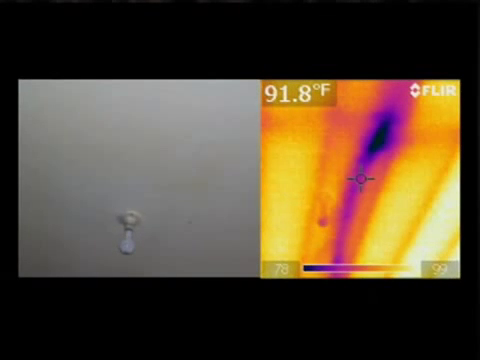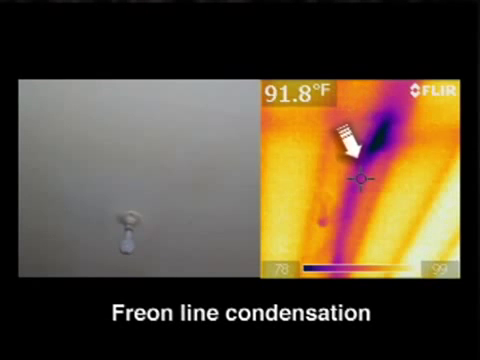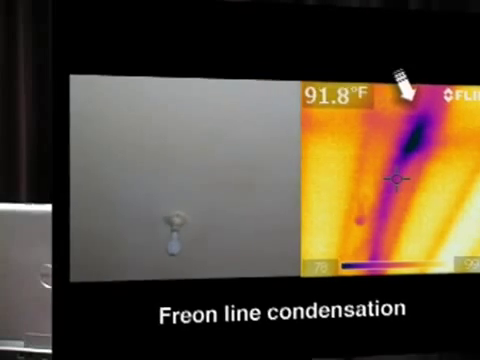Here we see a Freon line, and that cold Freon line going to the air conditioning has condensation dripping off of it in the attic, and it's causing moisture to collect in the ceiling of the garage. To the naked eye, you wouldn't see the moisture, but again, moisture showed up as this darker image in the thermal scan.